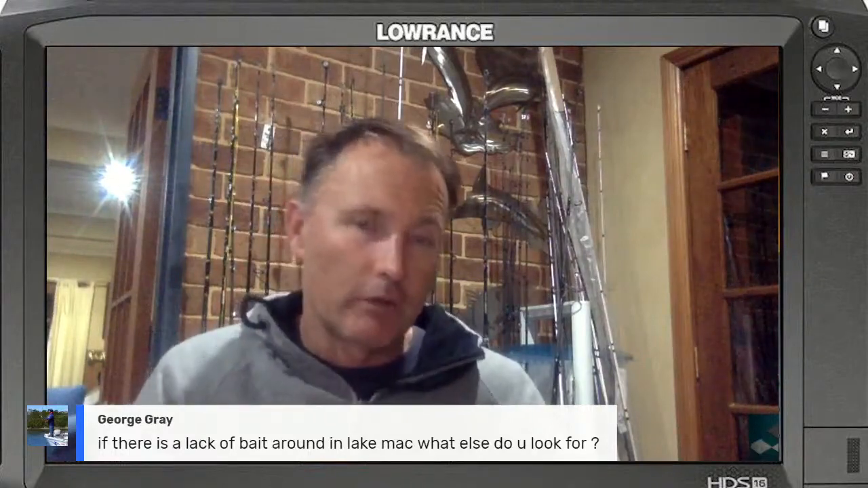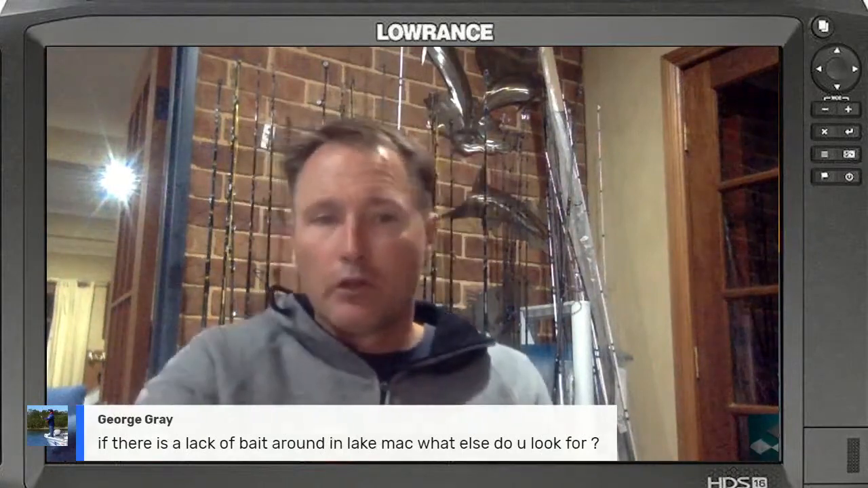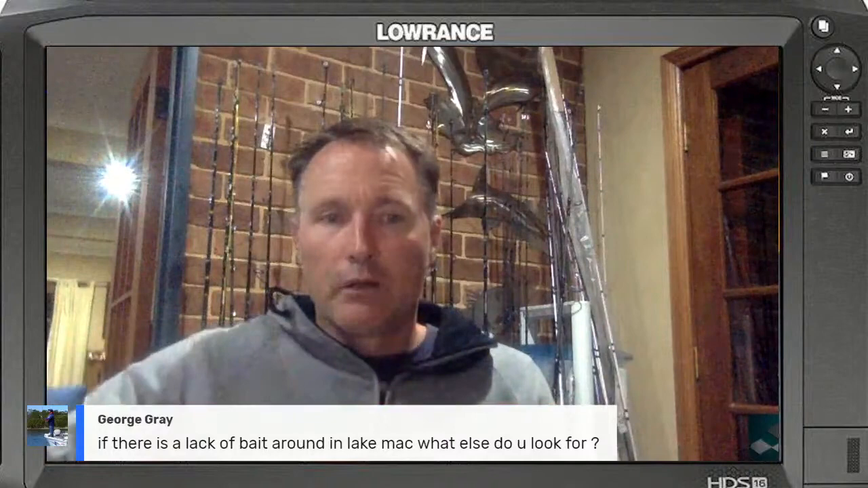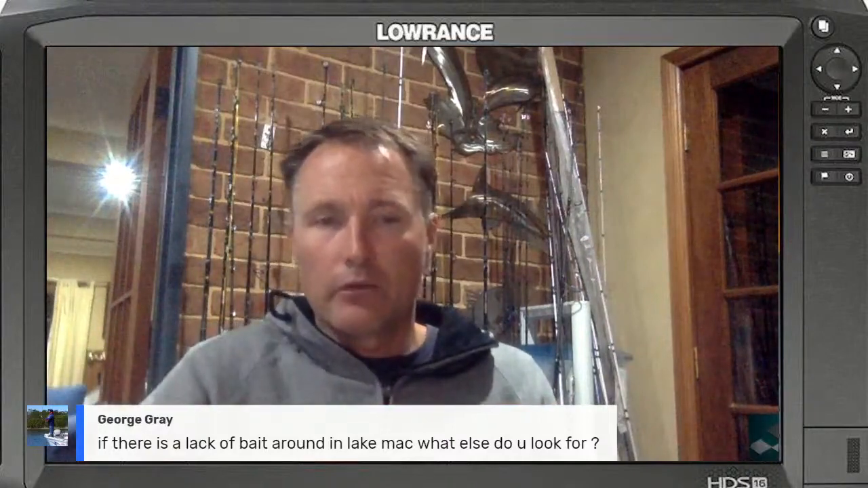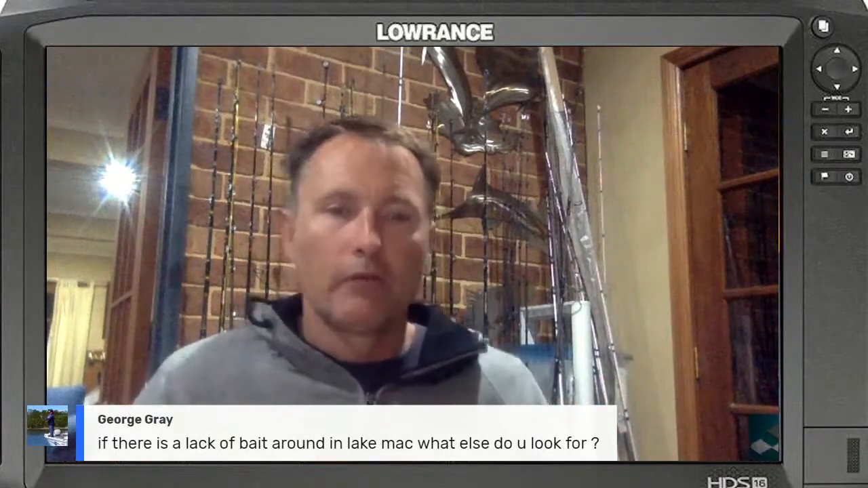So don't just rock up on top of that, look at your sounder and go, oh, there's no one home, I'm going to the next spot. Do a bit of a slow circle that gets bigger and bigger with your side scan, down scan, and traditional sonar going, and you will quite often find that they're held up away from that area.